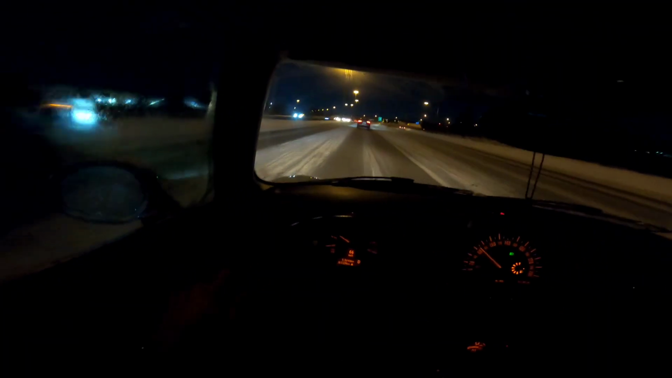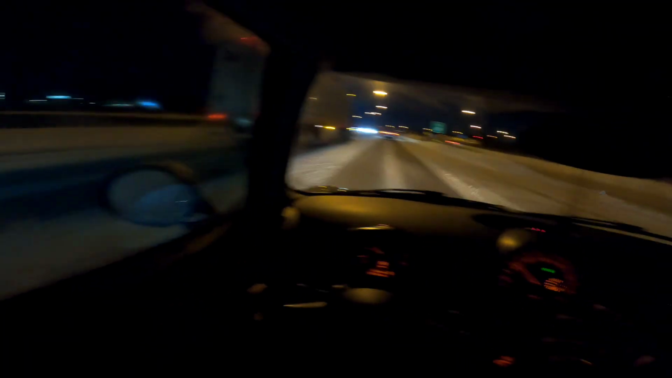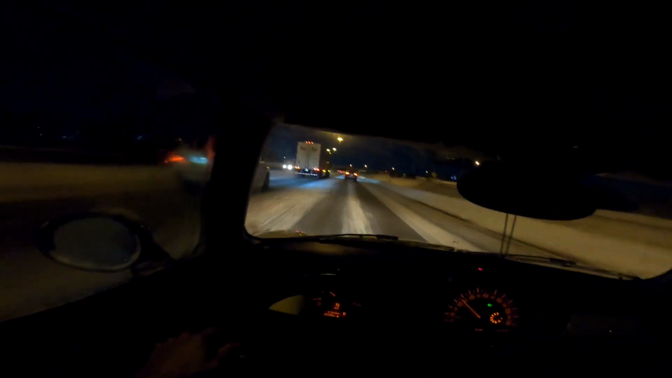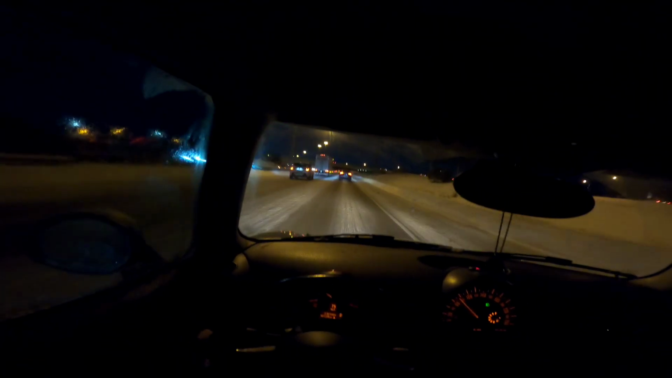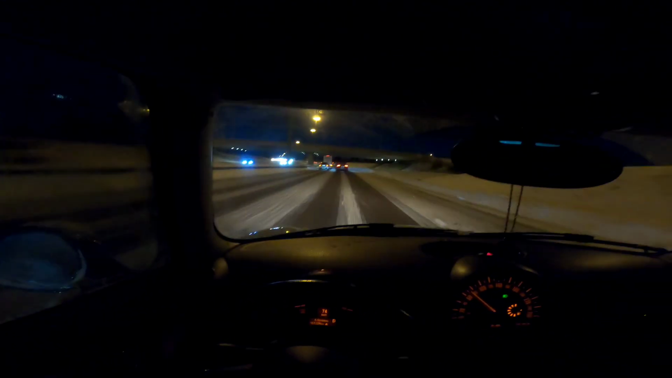And that's the main appeal about this car to me. Yes, the styling is cute. It is attractive. It has very nice lines. To me, that is secondary compared to the driving experience. That is just another great addition. But the driving experience takes the cake, hands down.